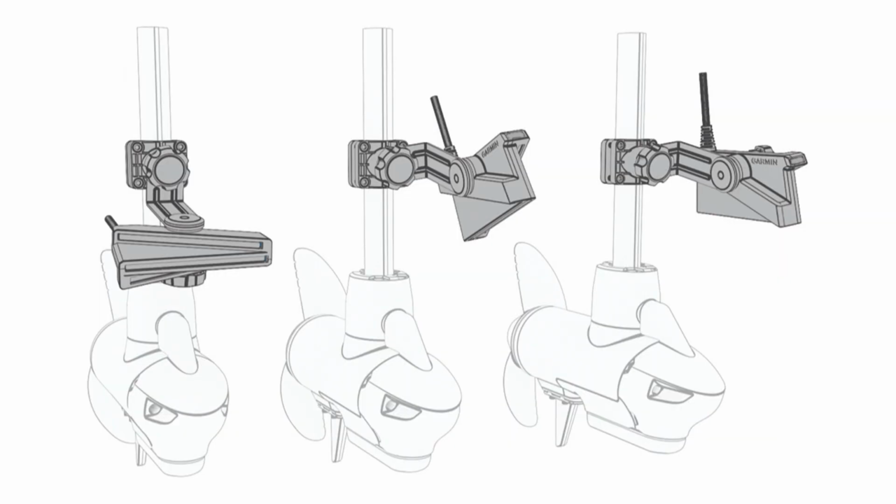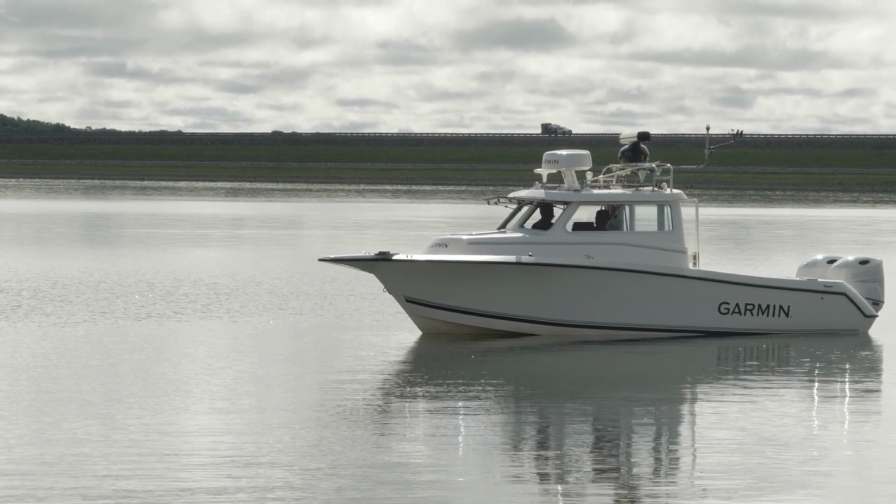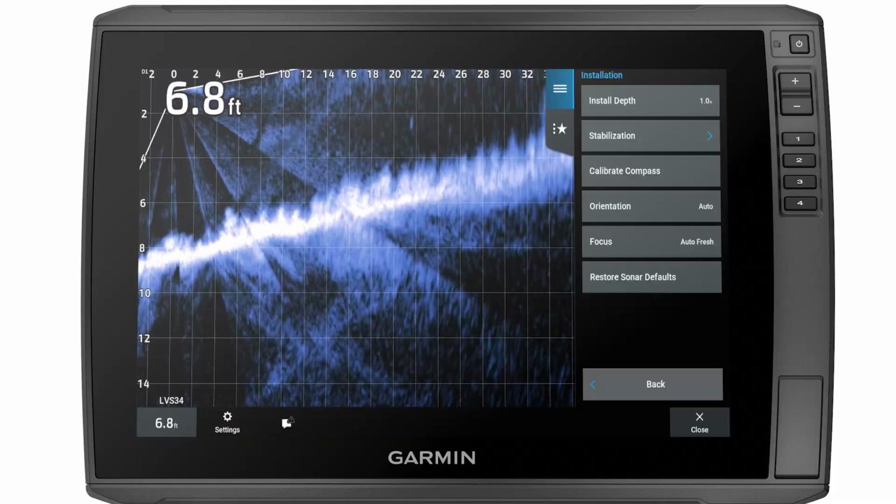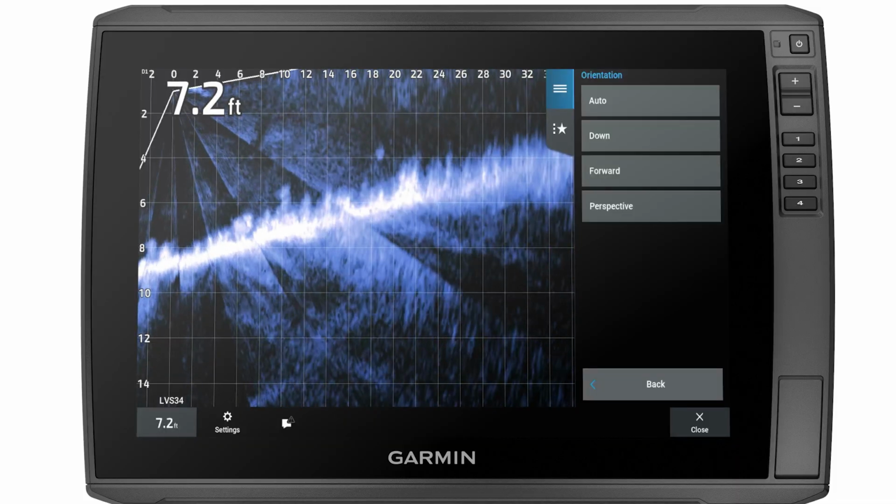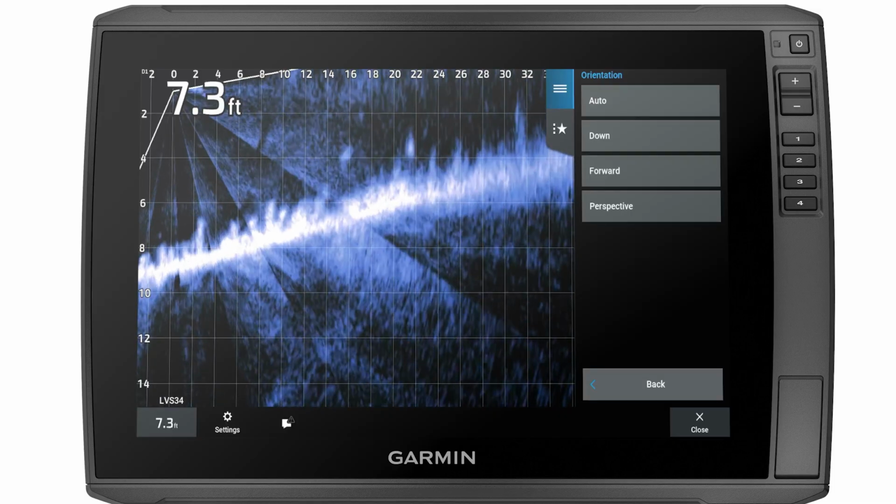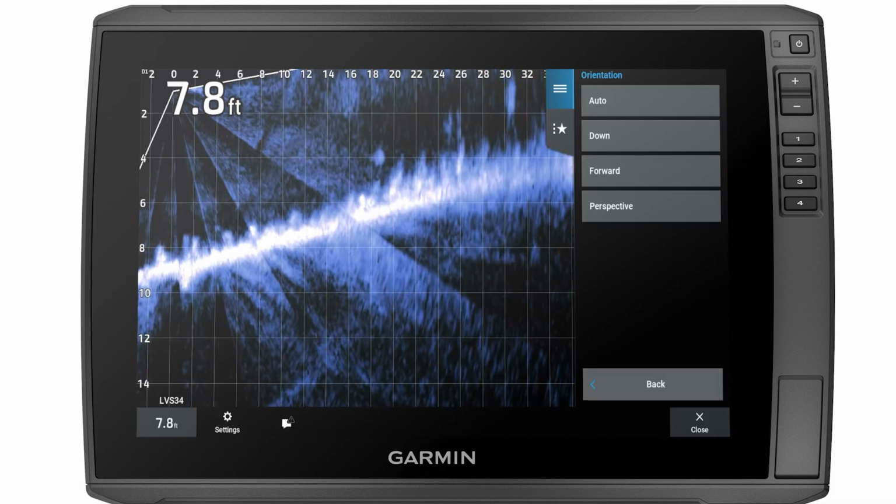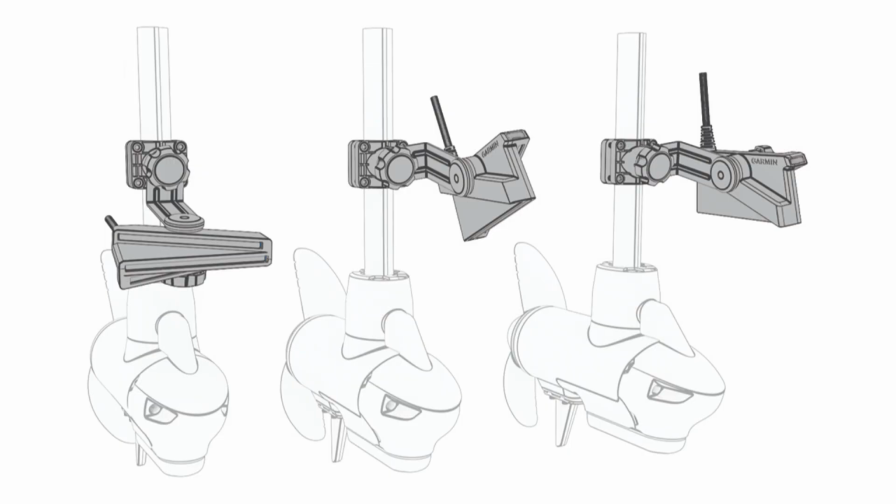Now check the orientation of the transducer. The LiveScope transducer has an Attitude Heading Reference Sensor, or AHRS. This allows the system to know what orientation the transducer is mounted in, and how the system can change between forward, down, and perspective modes automatically. You will want to make sure the AHRS has been calibrated recently, especially if you have moved the mounting location. AHRS will only work if the LiveScope transducer is mounted on a shaft or on the transom of the boat.